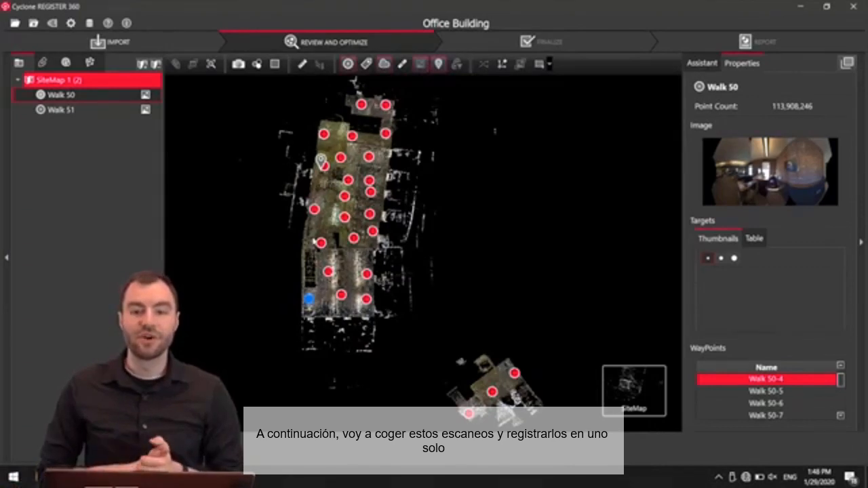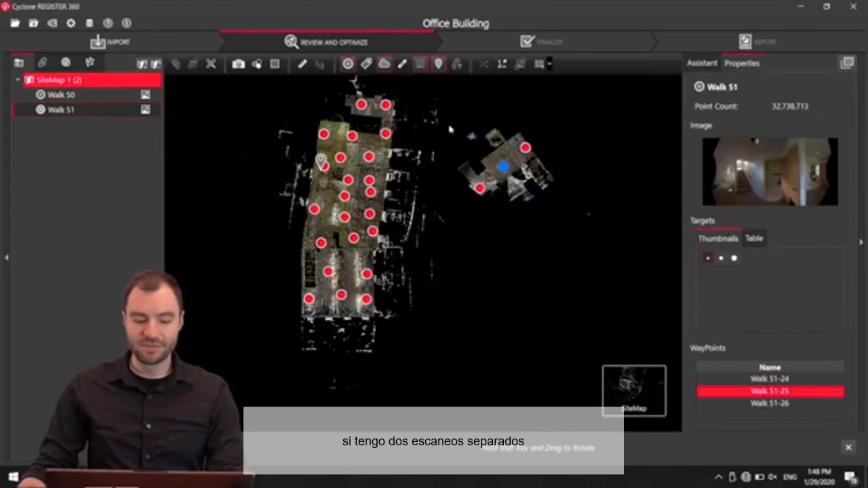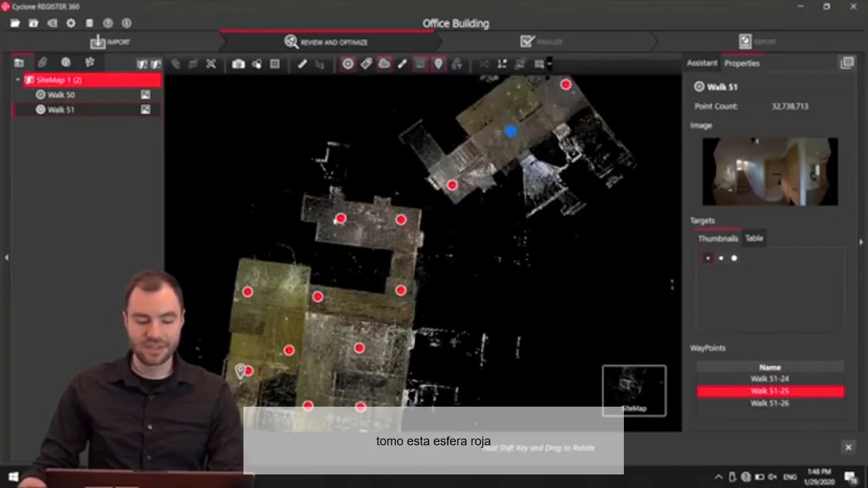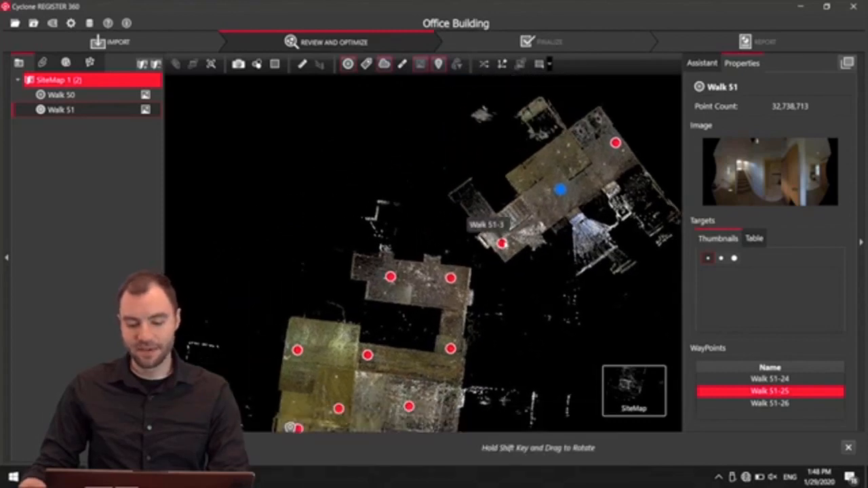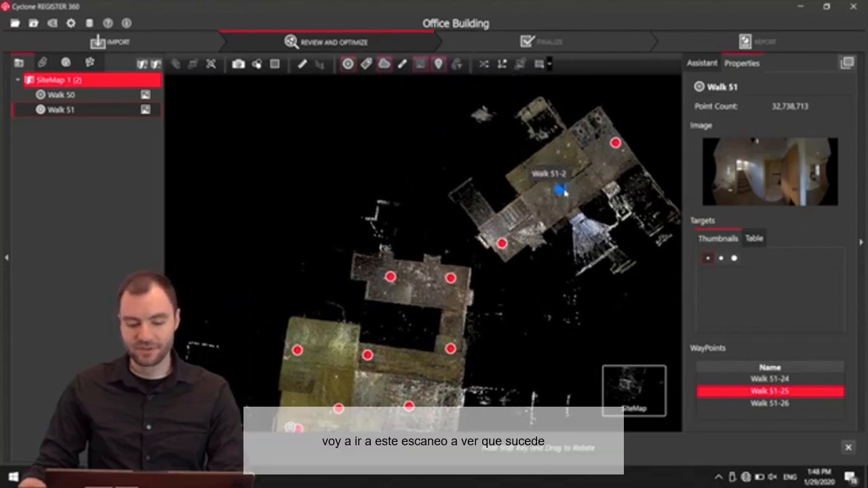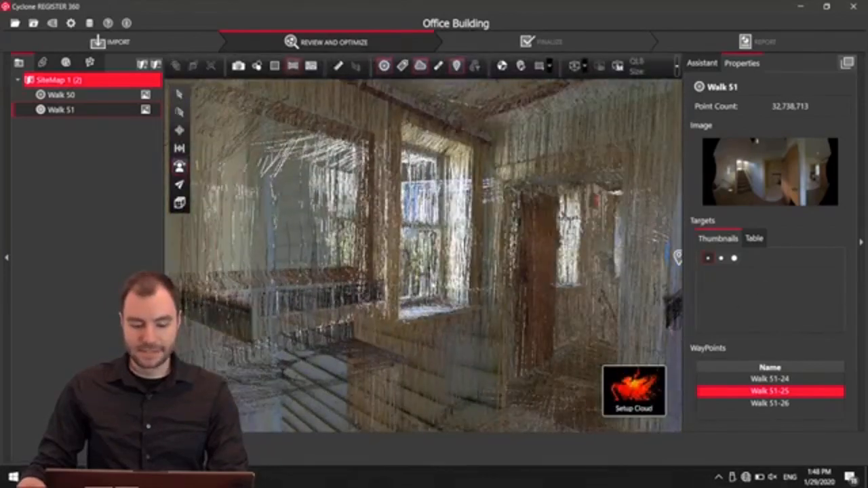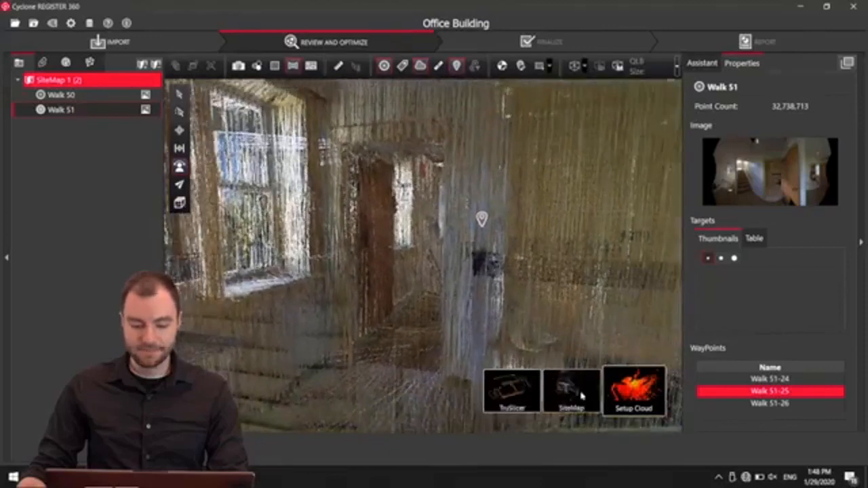Next, I'm going to go ahead and register these two scans together. So you can see I have two separate scans here, and I know that this scan was taken here in this stairwell. So I might need to actually go into this scan to see what's happening here. Okay.